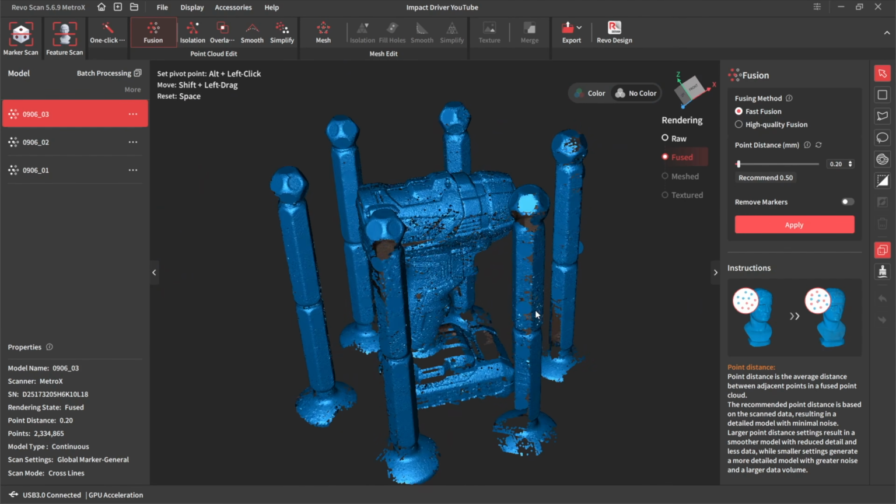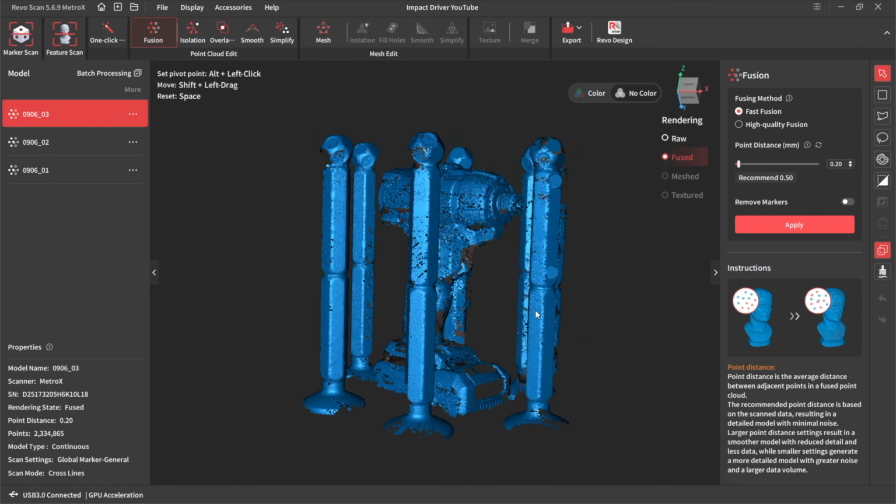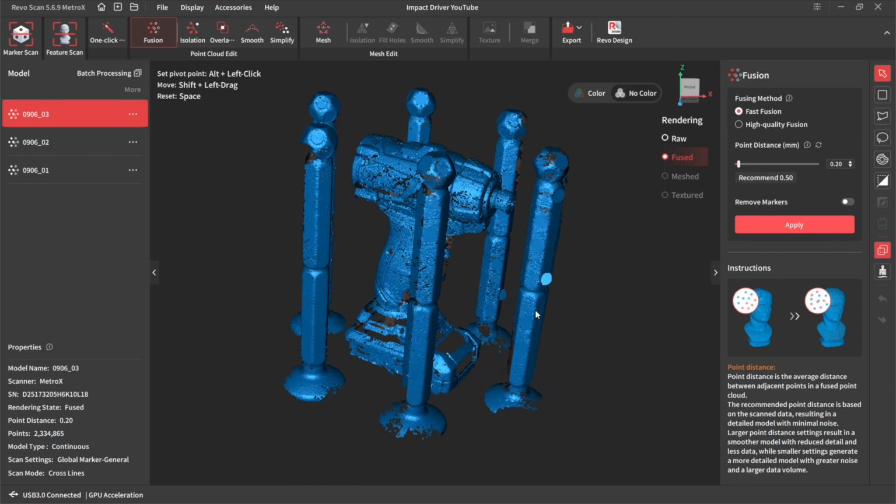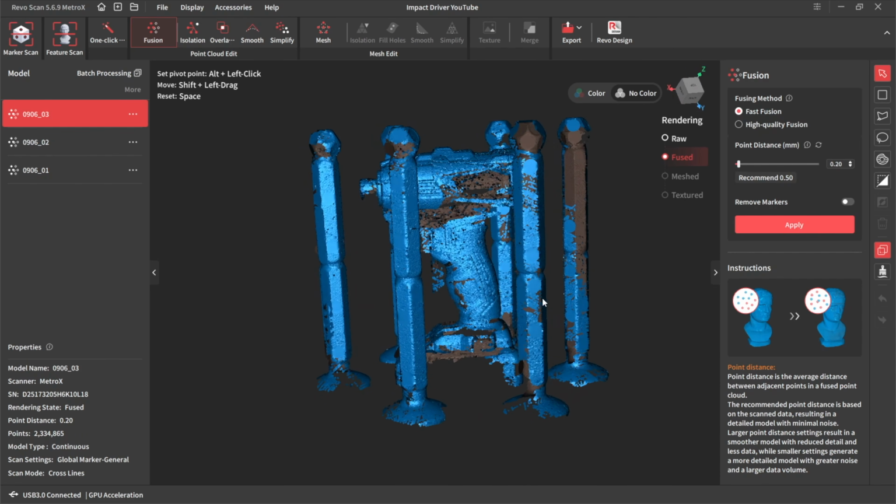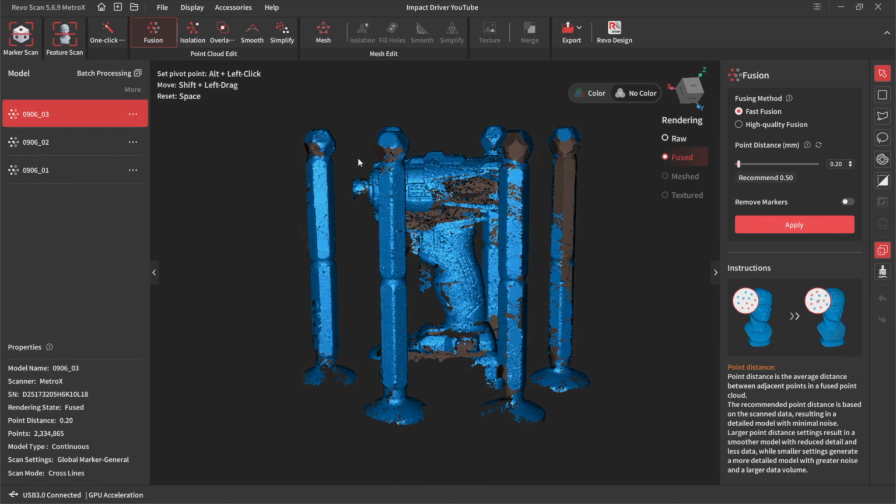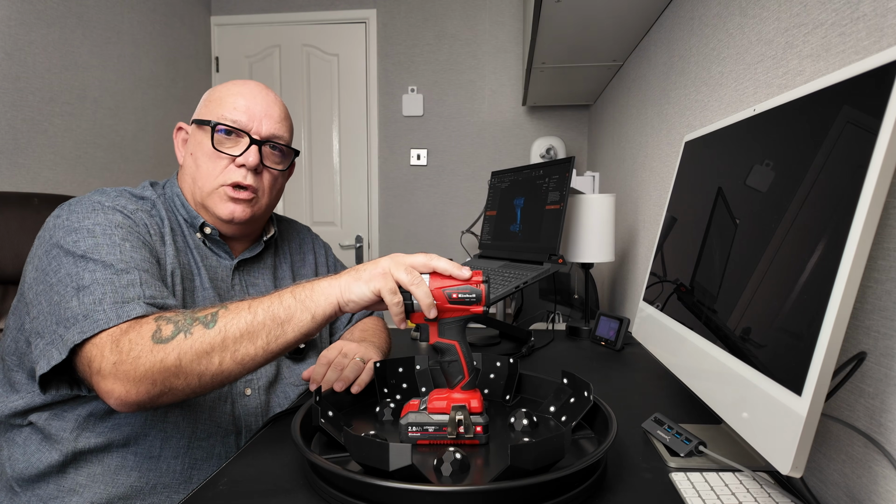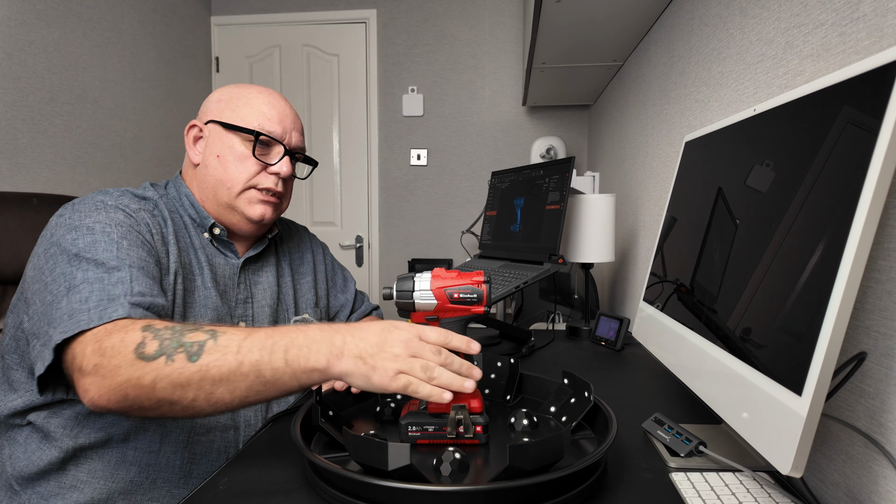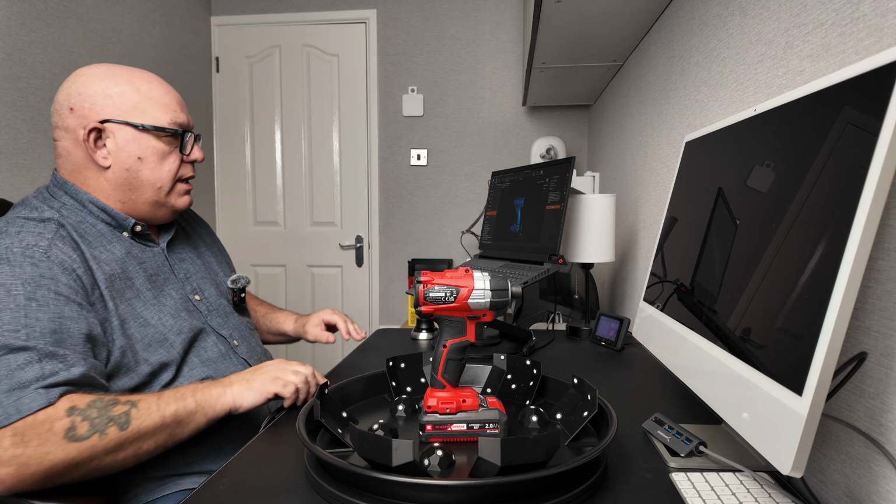Now, am I asking too much from this scanner? I think I probably am in this particular situation. However, that was the only way that I could think of to get the dots in the field of view. So my next idea was, let's get rid of all these markers and let's put some dots on the impact driver itself. So I covered the impact driver in dots, and this is how it turned out.